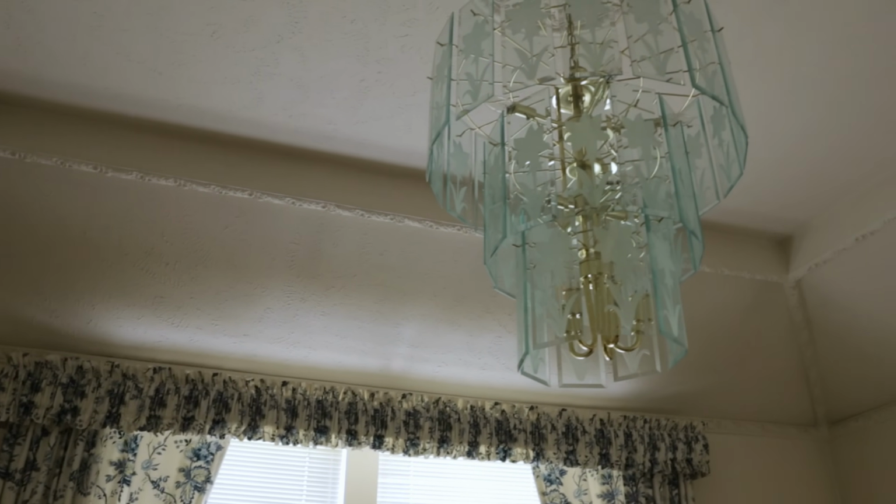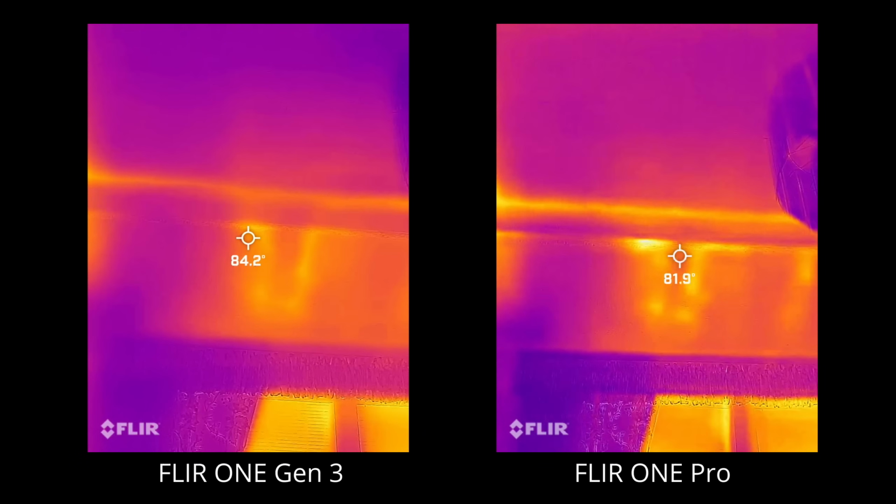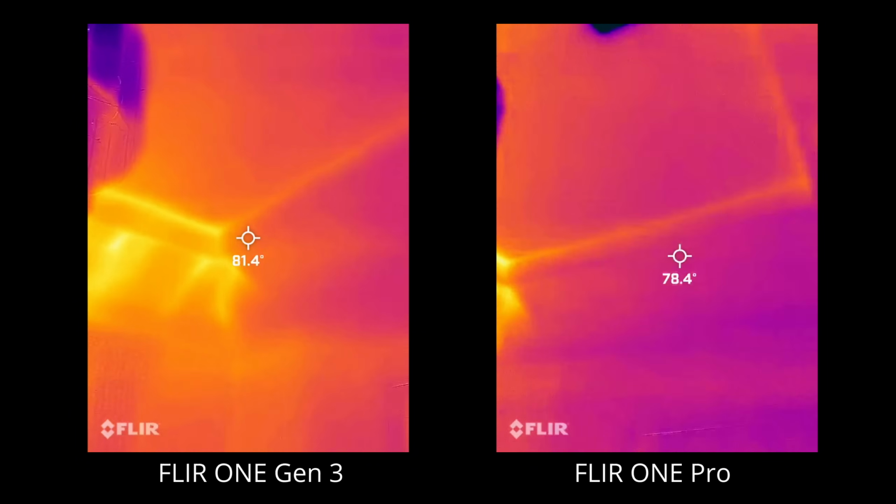I was curious to see the heat loss through the ceiling of my dining room since it is the hottest room in my house. Insulation on the sloped portion is so poor you could see the outline of each 2x4 wood stud. The interior walls and ceilings didn't have any hot patches though.